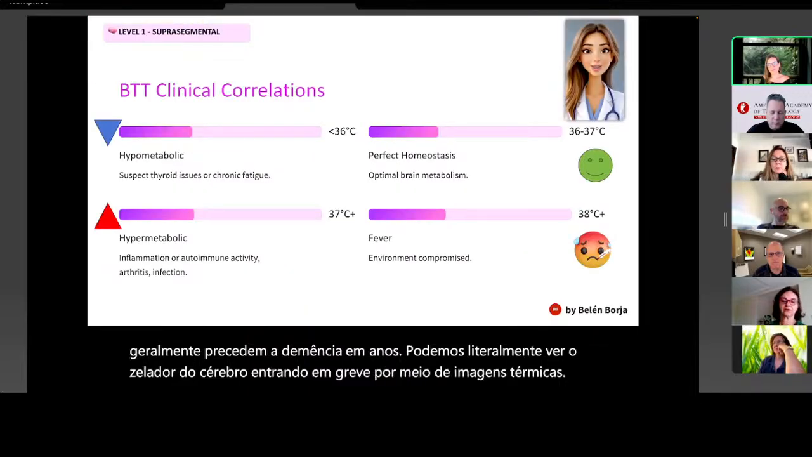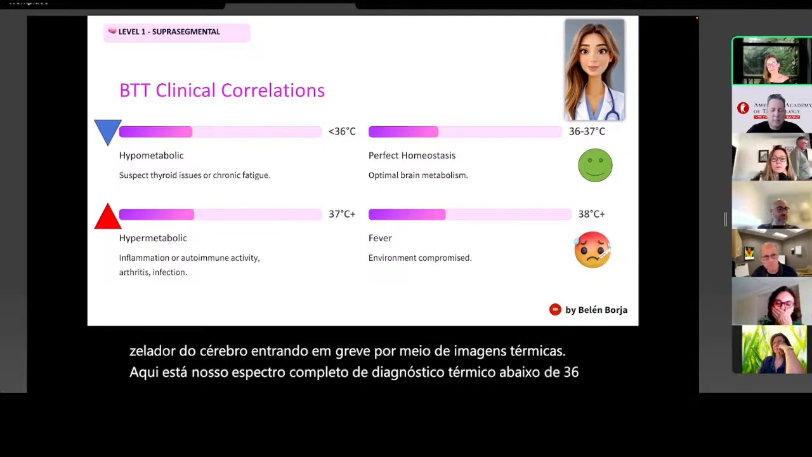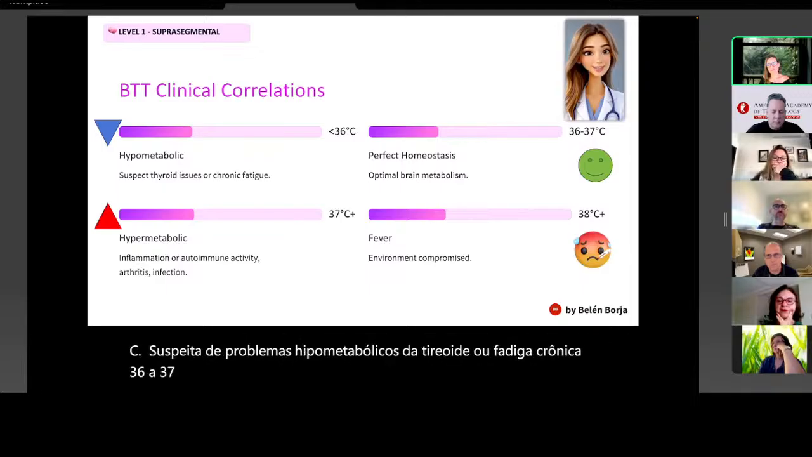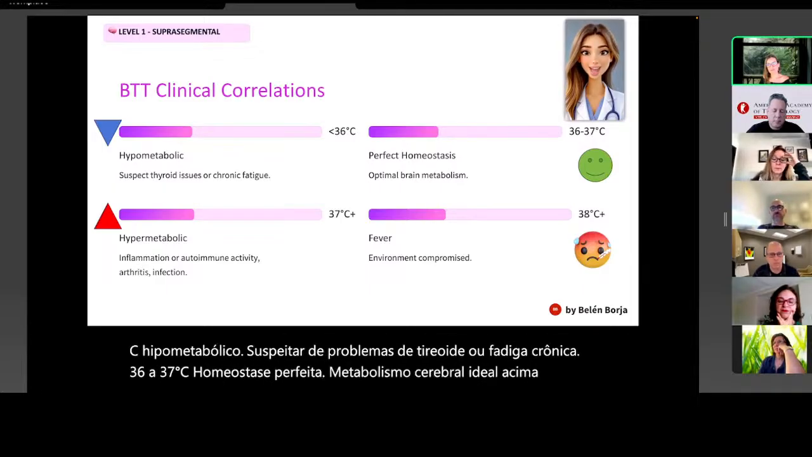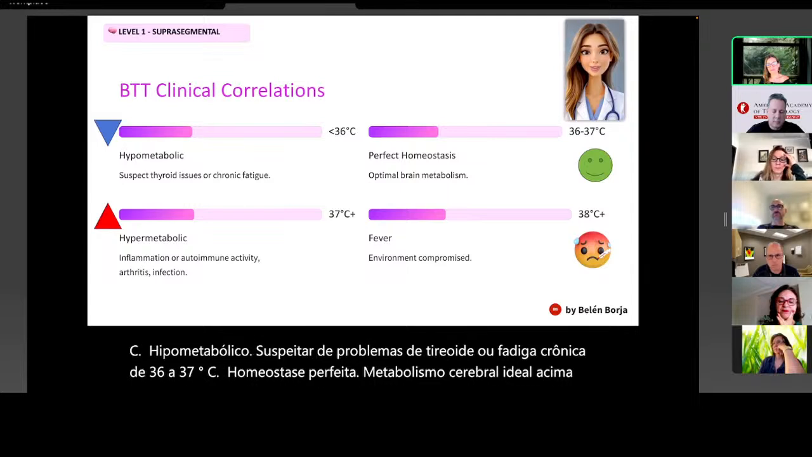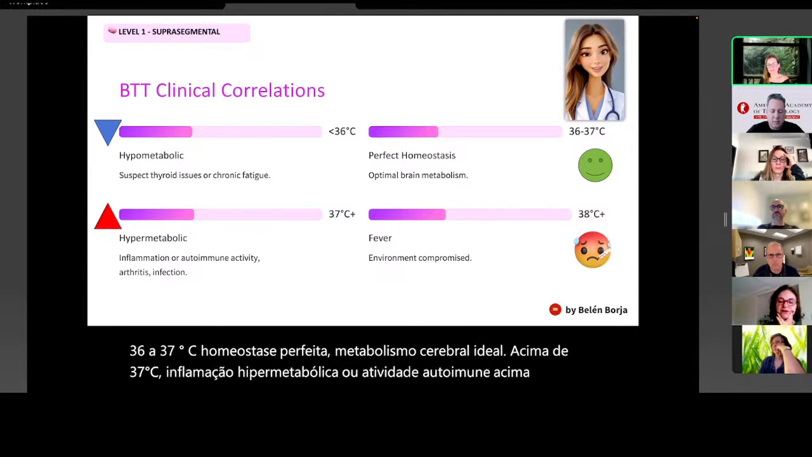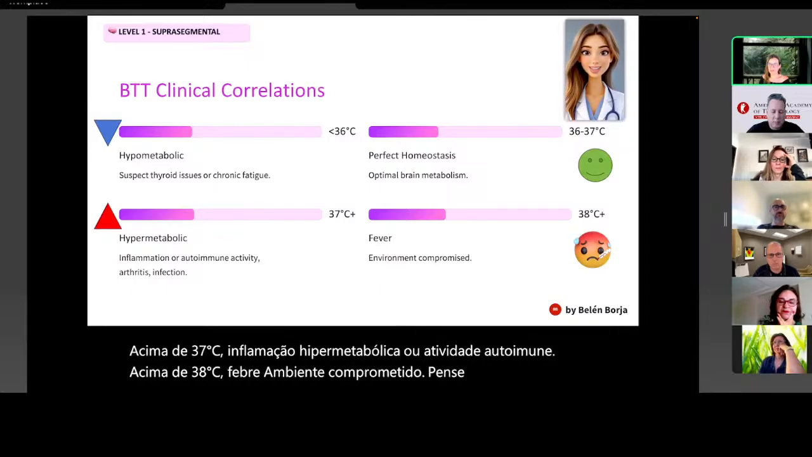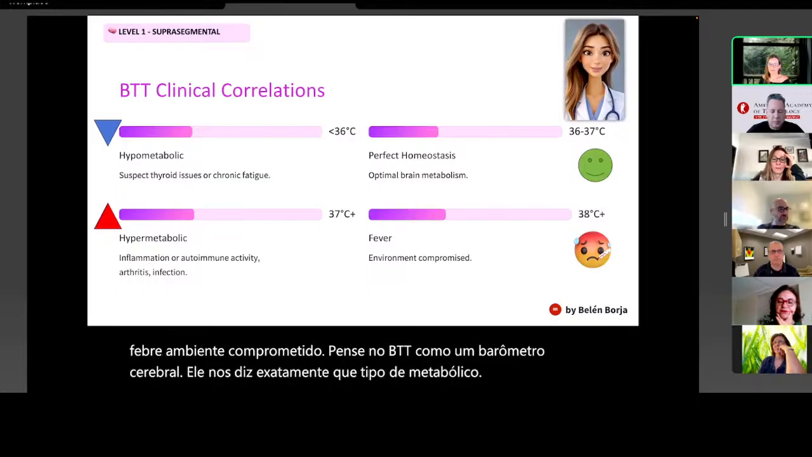Here's our complete thermal diagnostic spectrum. Below 36 degrees Celsius, hypometabolic, suspect thyroid issues or chronic fatigue. 36 to 37 degrees Celsius, perfect homeostasis, optimal brain metabolism. Above 37 degrees Celsius, hypermetabolic, inflammation or autoimmune activity. Above 38 degrees Celsius, fever, environment compromised. Think of BTT as a brain barometer. It tells us exactly what kind of metabolic weather is happening inside the skull.